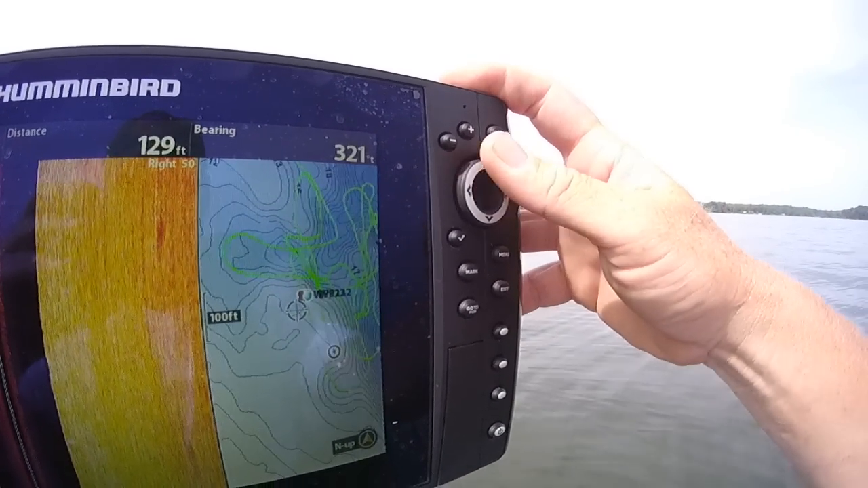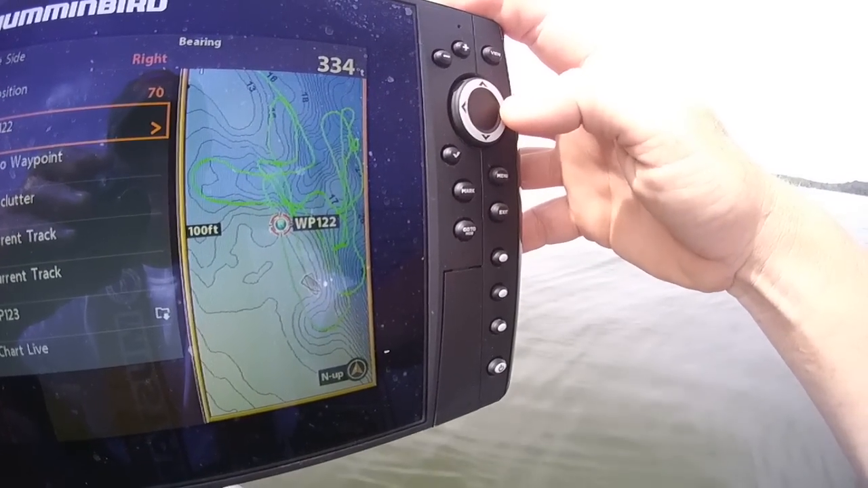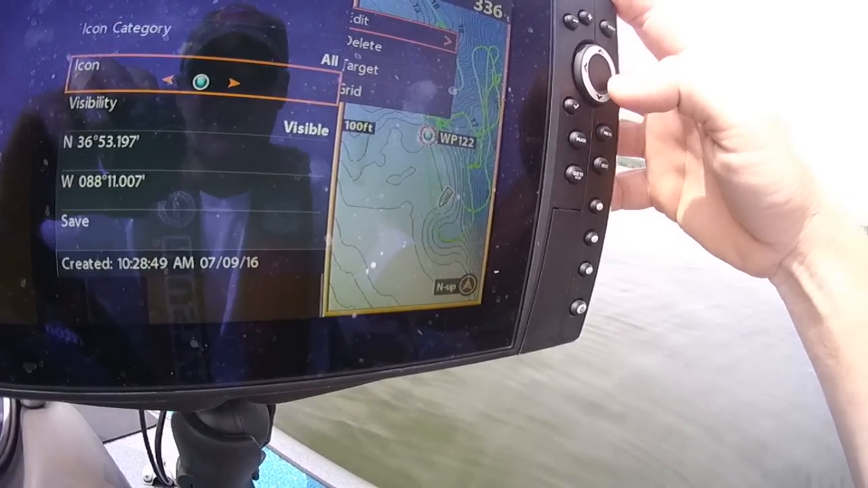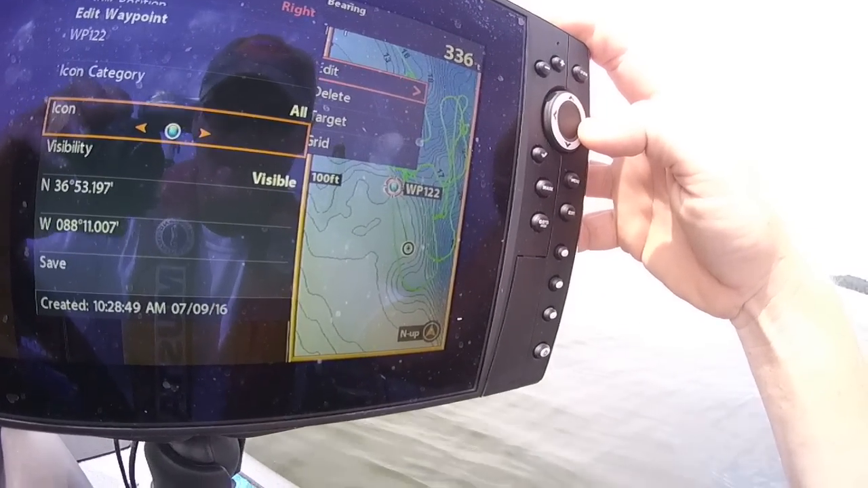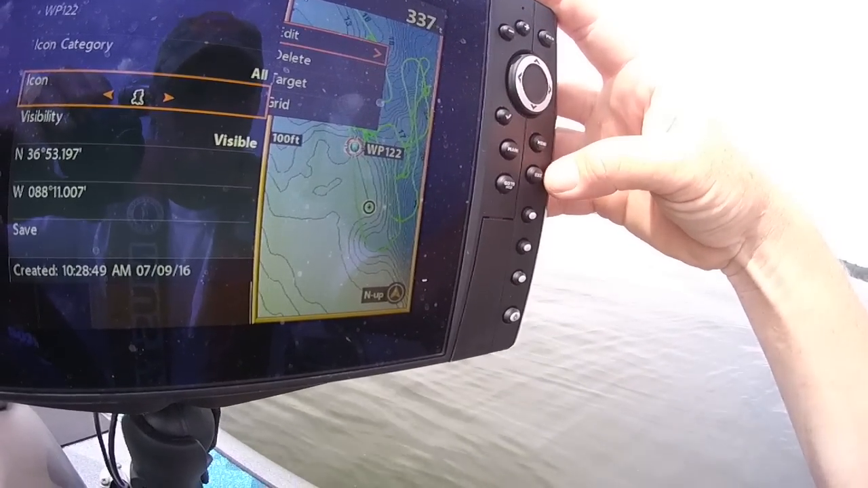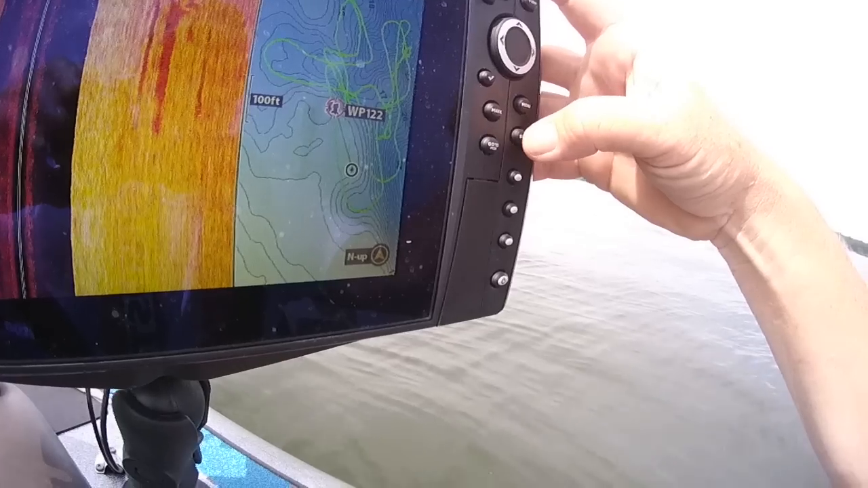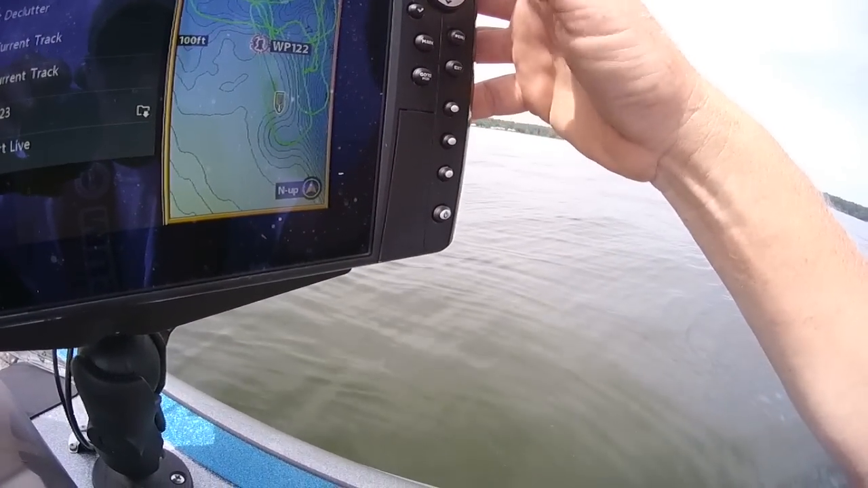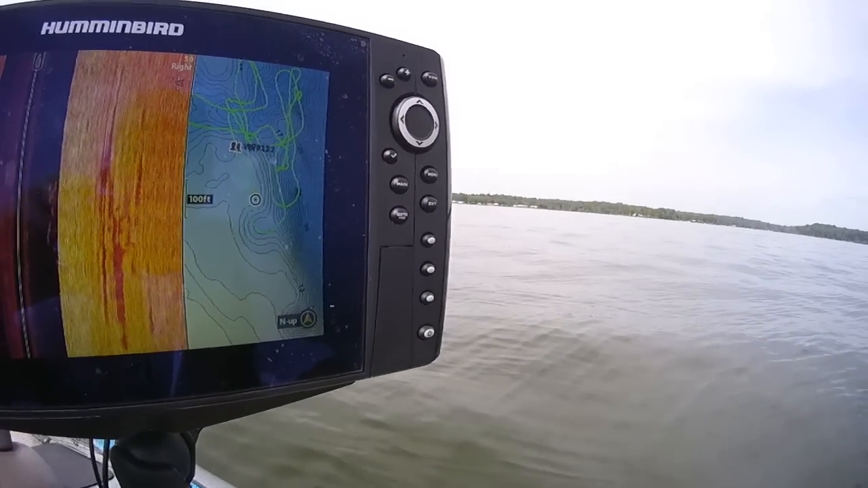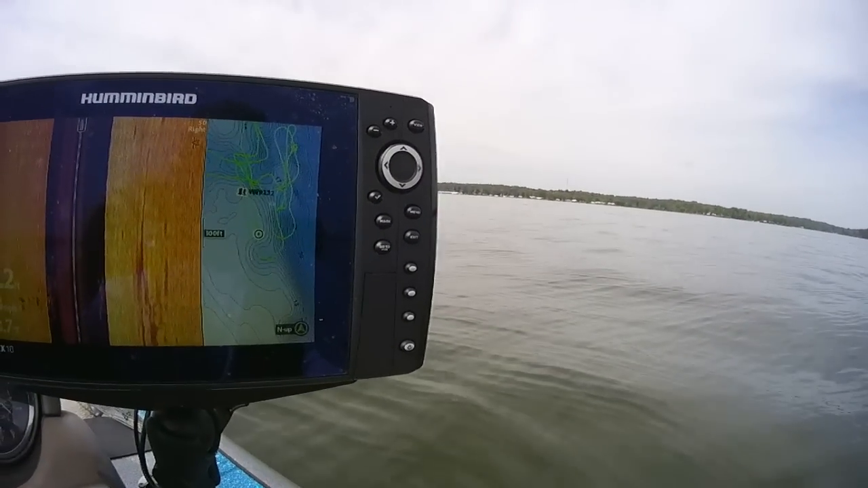And we can come over to this waypoint here and go menu, come down, arrow over, and edit. And we can come down here to our icon, change it to a stump. Hit exit, confirm changes, exit, exit. And now we've got 2 stumps there. So that's your 2 ways of marking a waypoint.